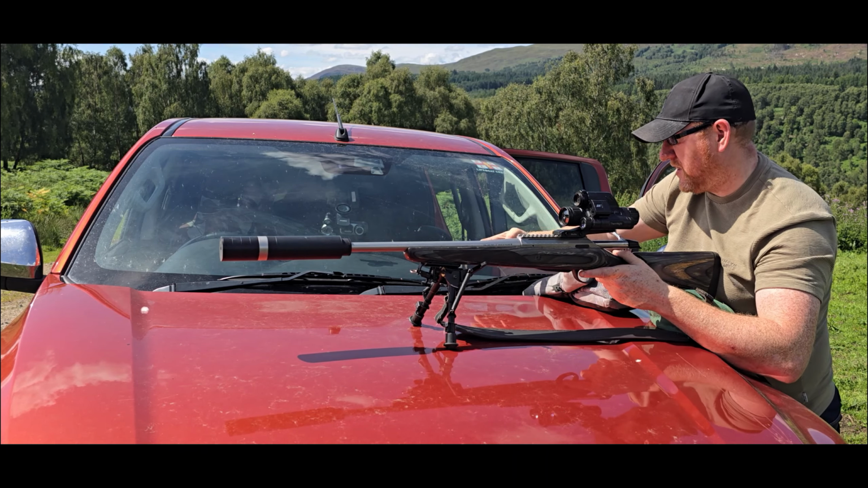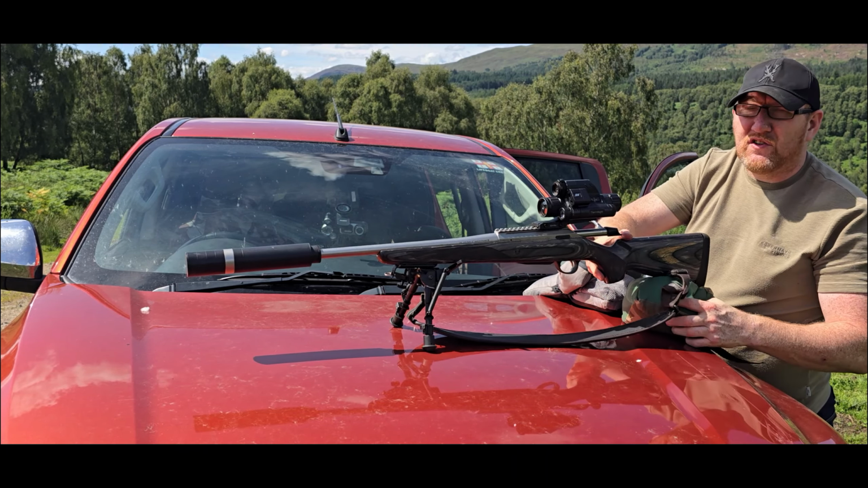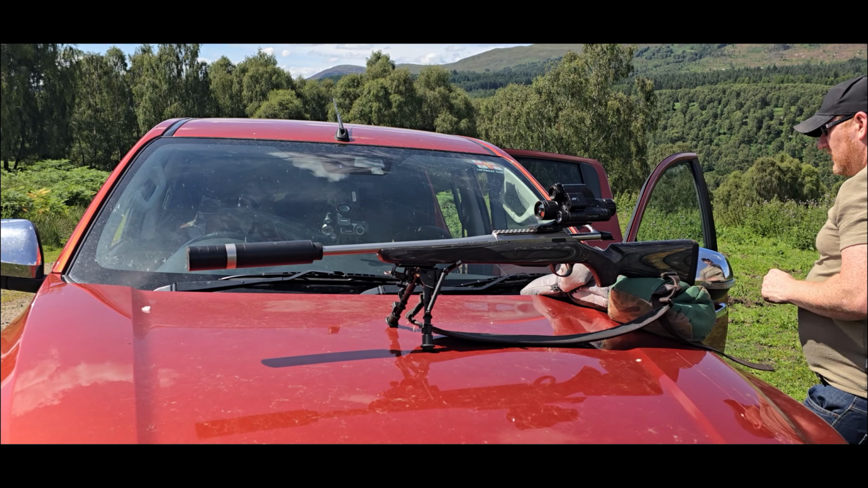That's 3 rounds of that. I've got 10 rounds of these made up. If they're quite good I can use them and not worry about zeroing at the minute.